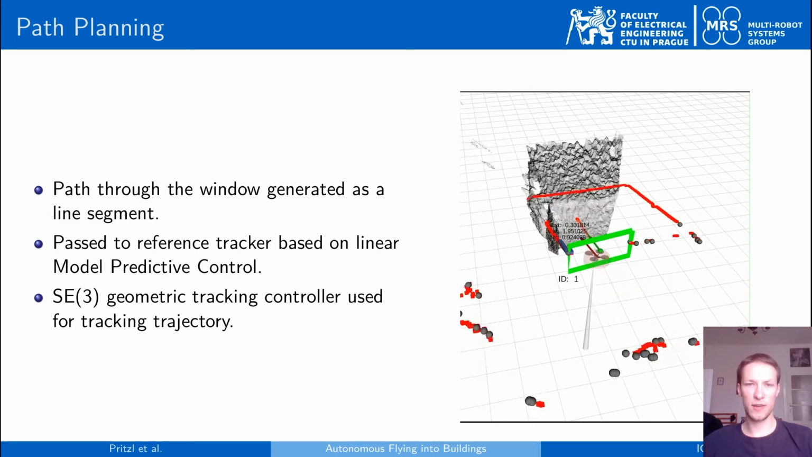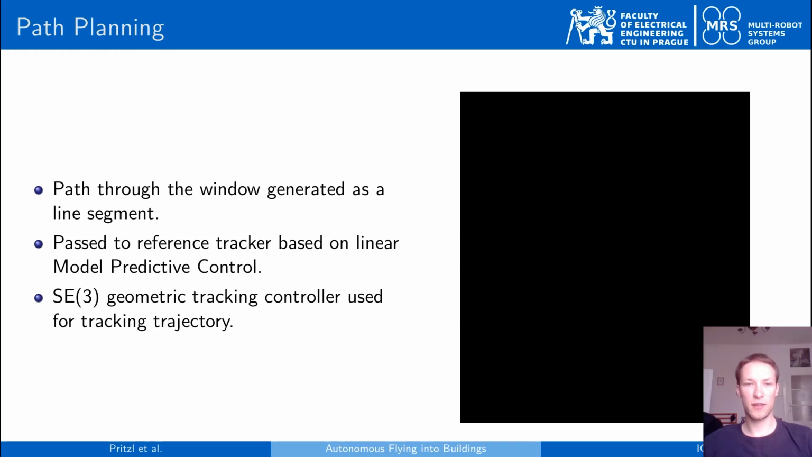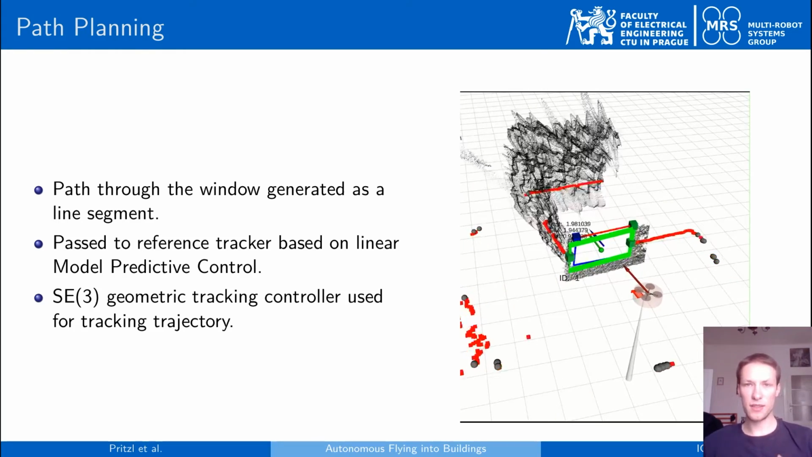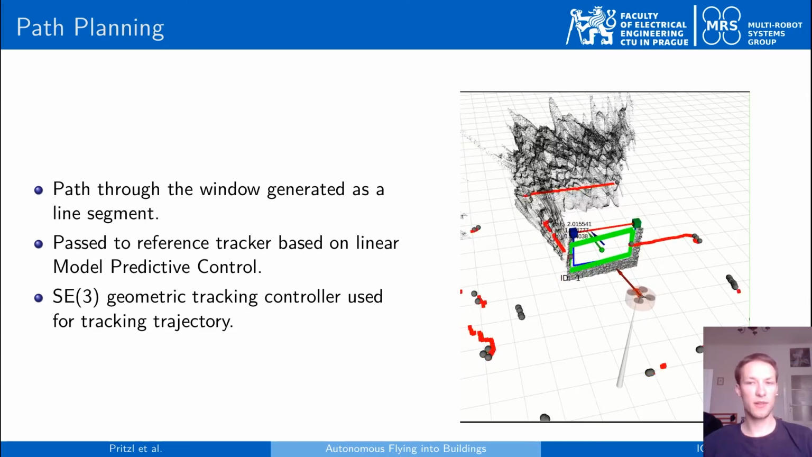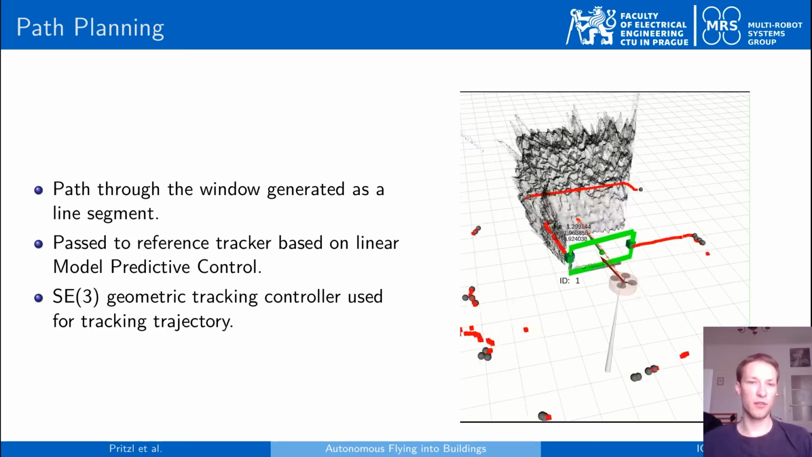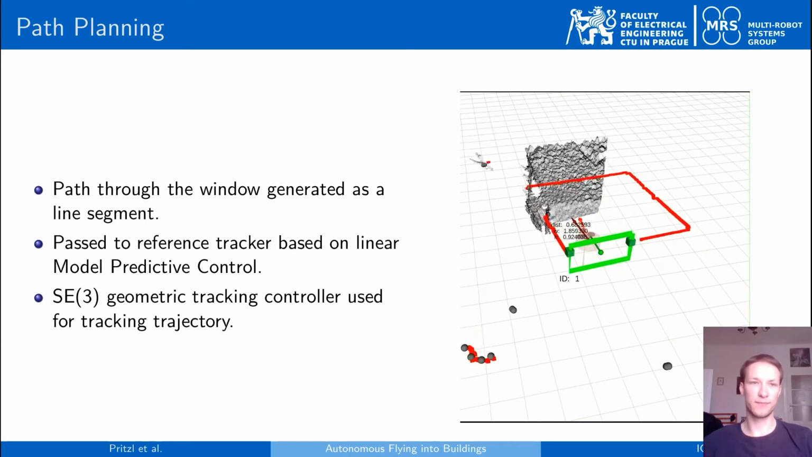These paths are generated as line segments, which are then passed to a reference tracker based on linear model predictive control. This reference tracker generates a feasible reference for the UAV geometric tracking controller, which is then actually employed for tracking the trajectory.